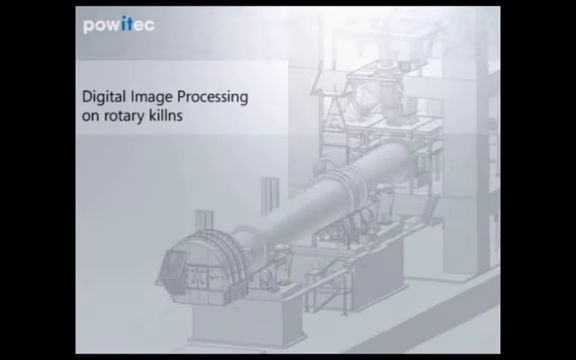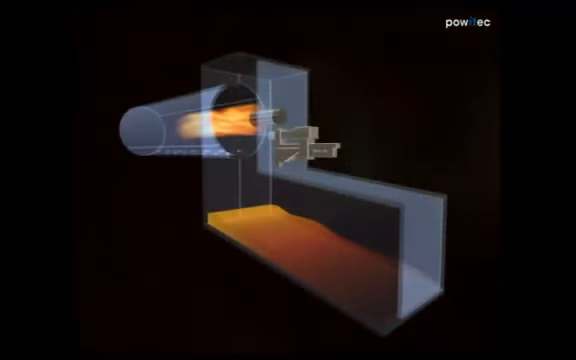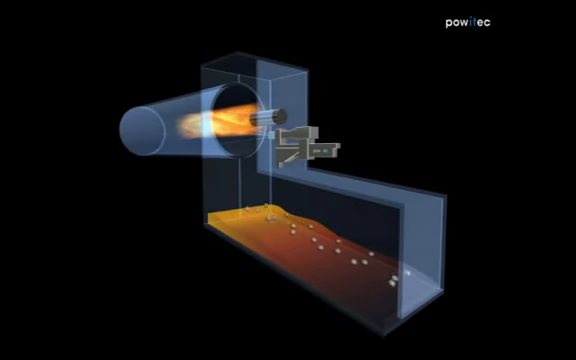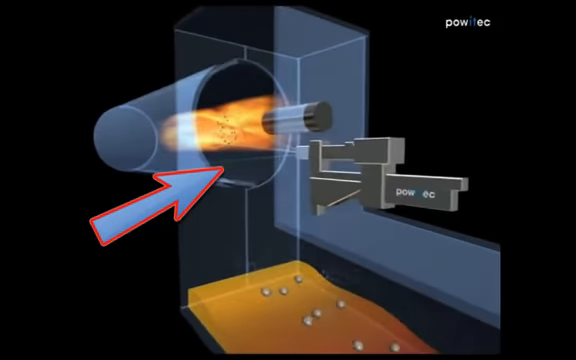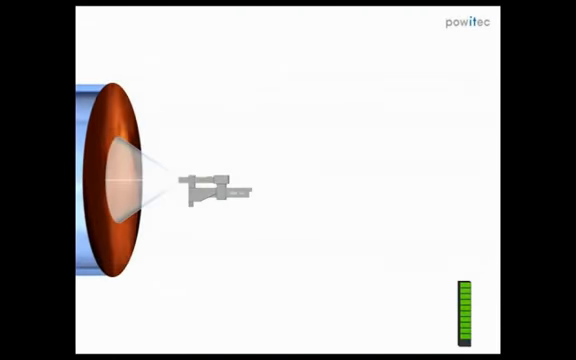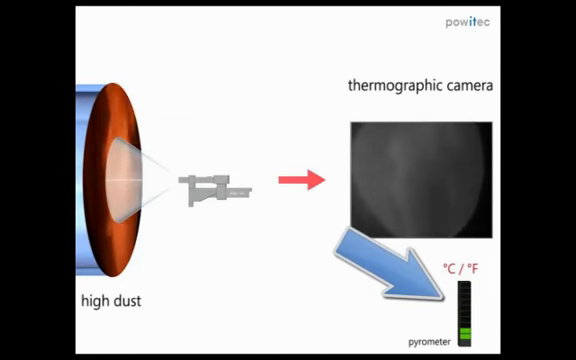Let me introduce you to Powitec's digital image processing in rotary kilns using the adaptive electronic dust filter to reduce dust impact on pictures. In a typical rotary cement kiln with a grate cooler, the burnt clinker is dropped onto the grate. Secondary air from the cooler is used for heat recovery reasons, but it as well transports dust from the cooler into the kiln, disturbing the view on the flame. Harder or hotter burning causes more dust. Images get dark, and classical pyrometer temperatures drop.